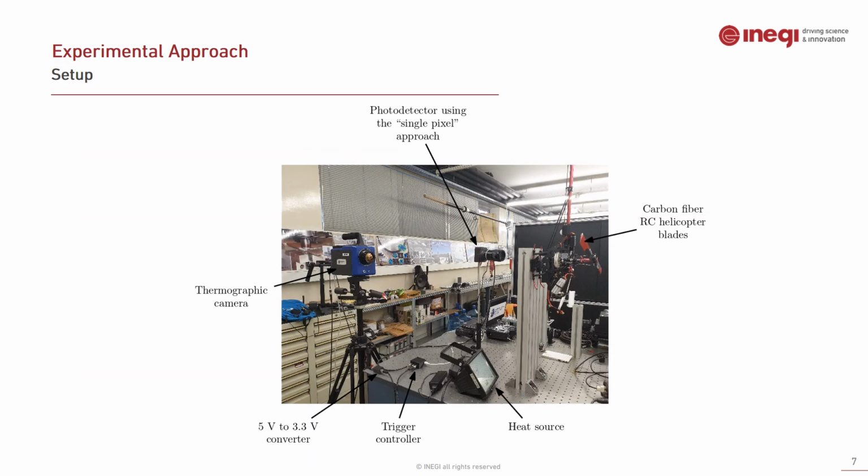The developed method was applied to damage detection in a carbon fiber blade from a 450 size RC helicopter. This is the final setup for both experiments, dynamic and static. It should be noted that the thermography camera expects low voltage TTL input pulses, which is to say 3.3 volt, but the trigger controller outputs a 5 volt TTL pulse. Thus, a conversion was necessary.